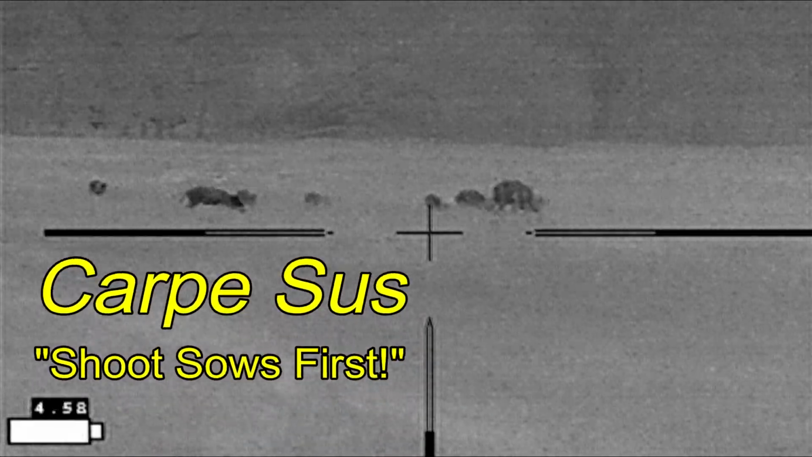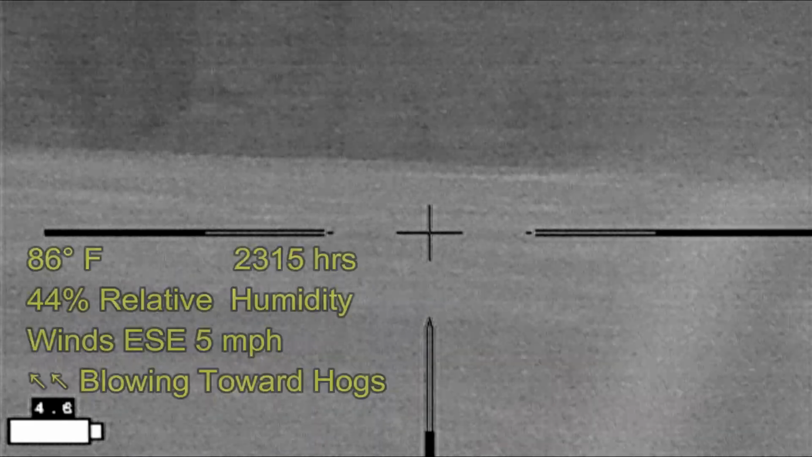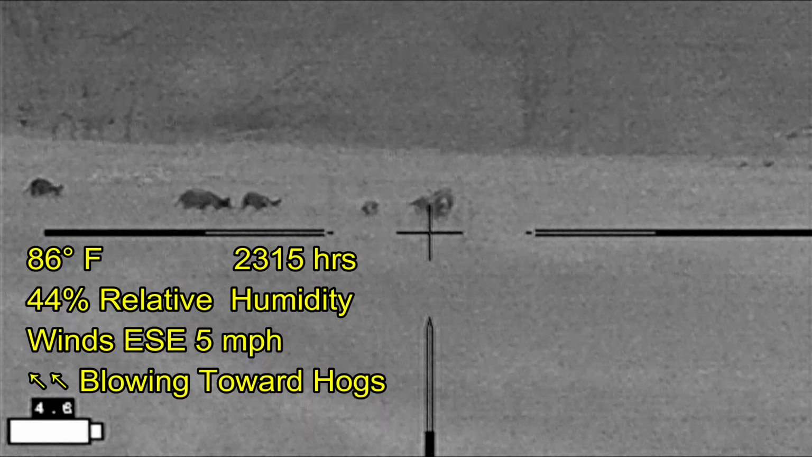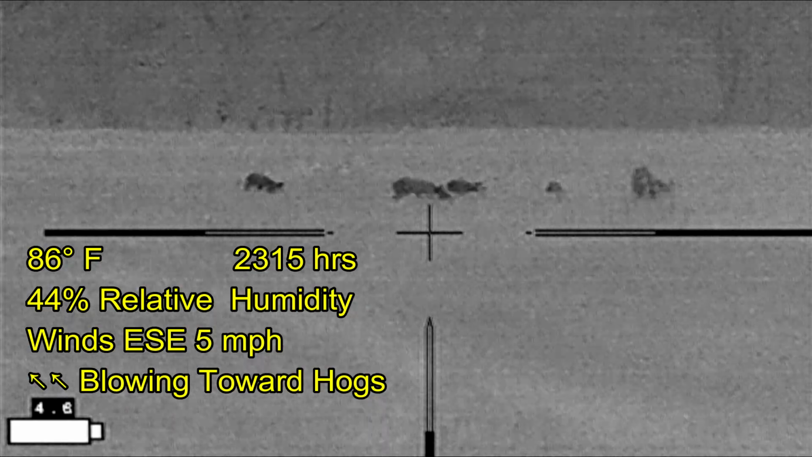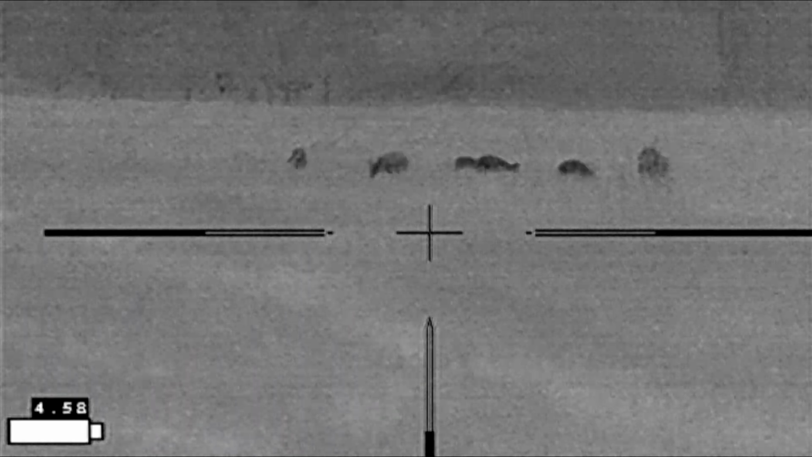Moving on to the next property, Carpe Sus. Got some hogs in what's left of a winter wheat field. And I've gotten to a fence where I can't go any farther. If I try going over the fence or under the fence, I'm going to make too much noise for these hogs that just aren't all that far away.